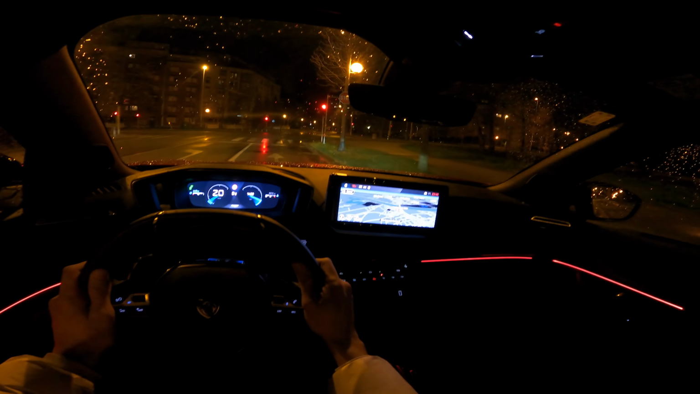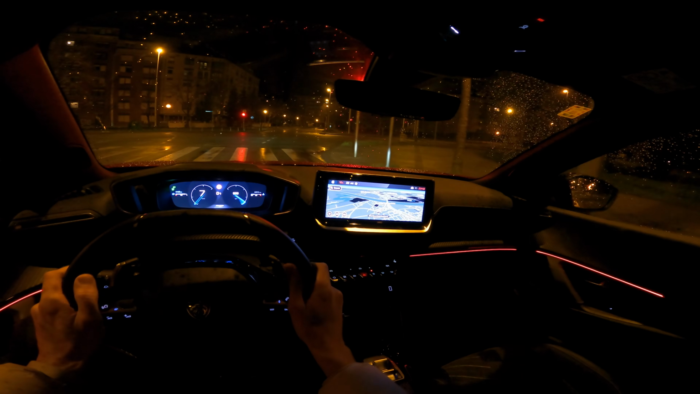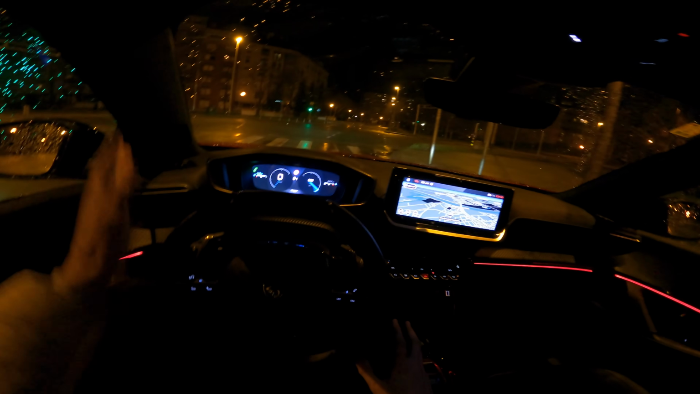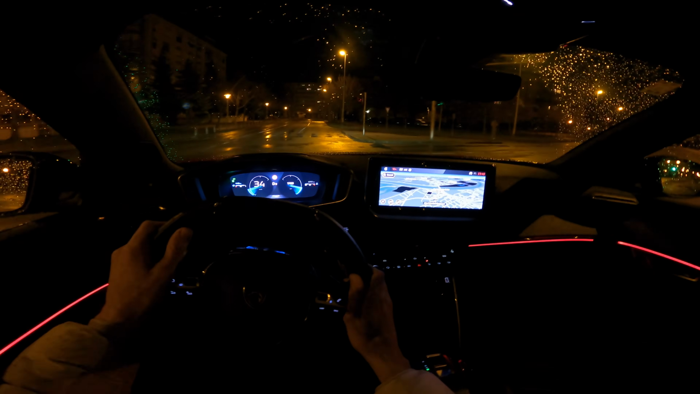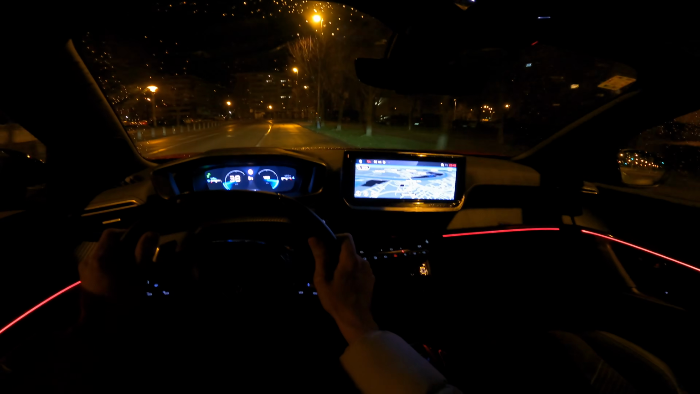Side mirrors are okay, but this area around the mirror is kind of a blind spot for traffic lights in some cases, and then the A pillars might be a side problem when you're checking for pedestrians. So that's the only issue.